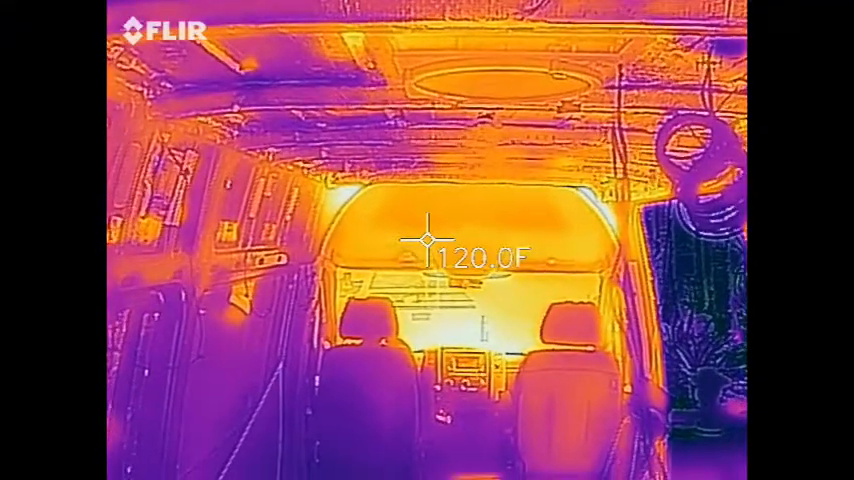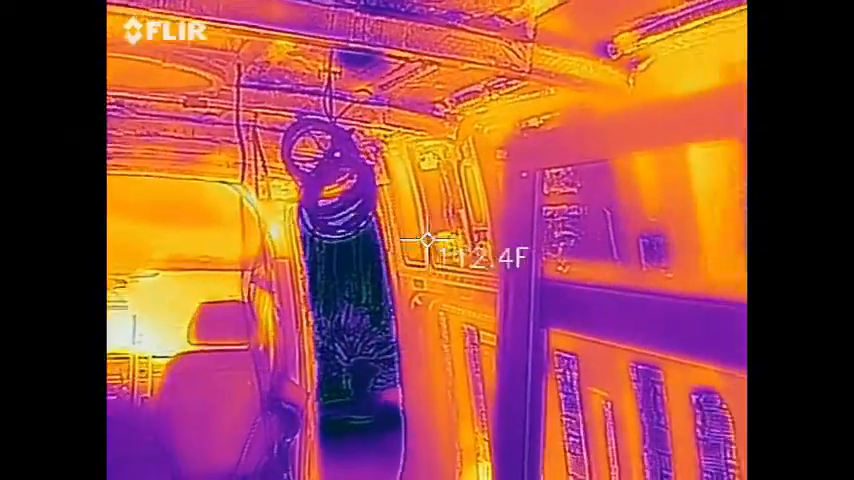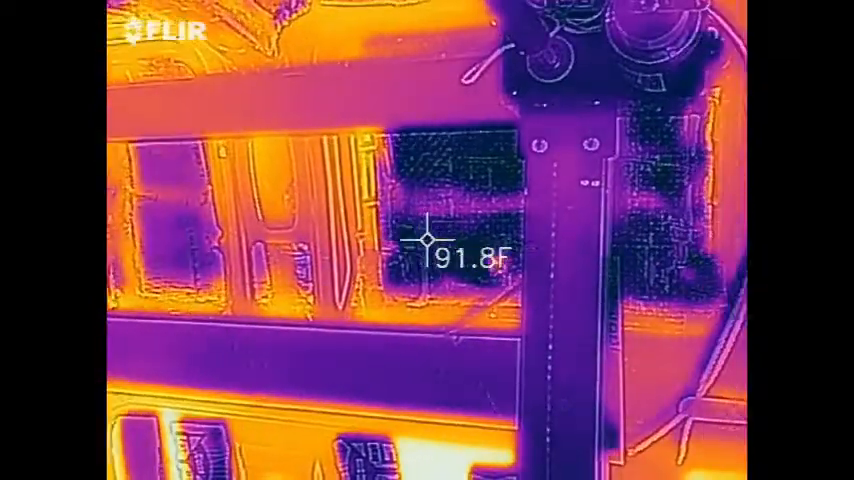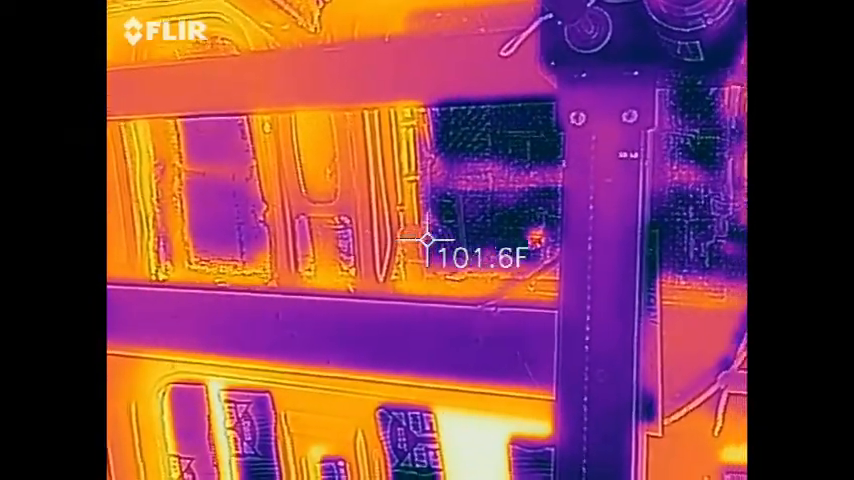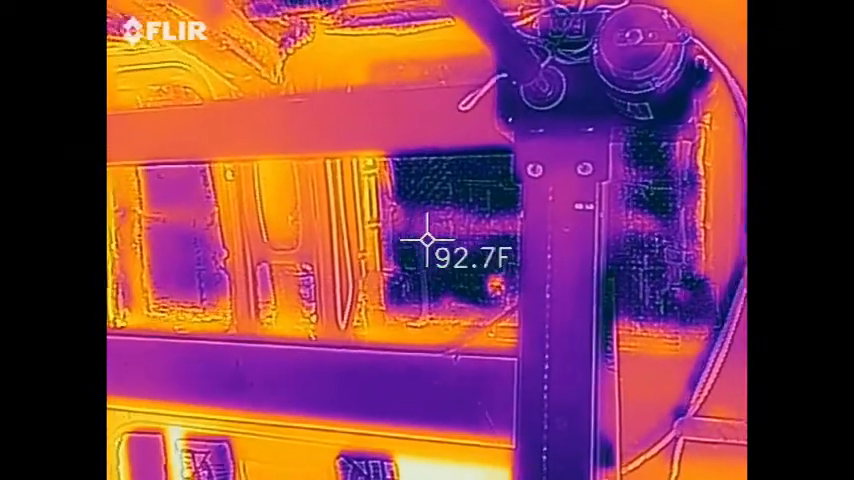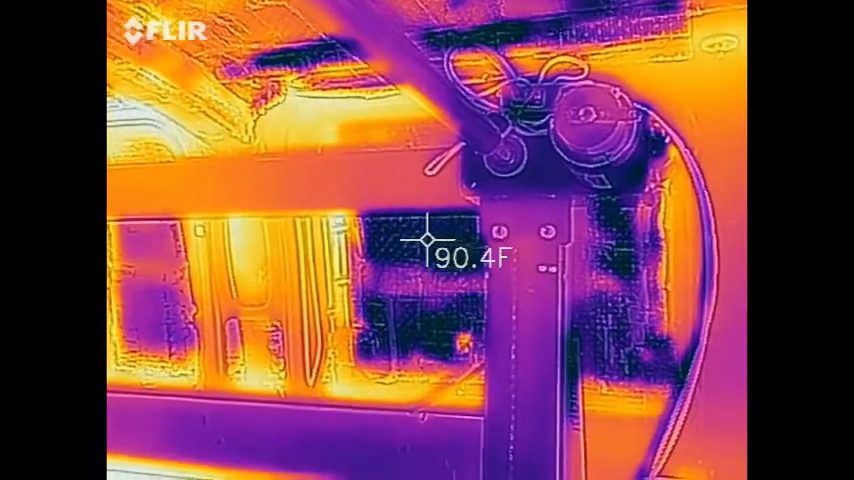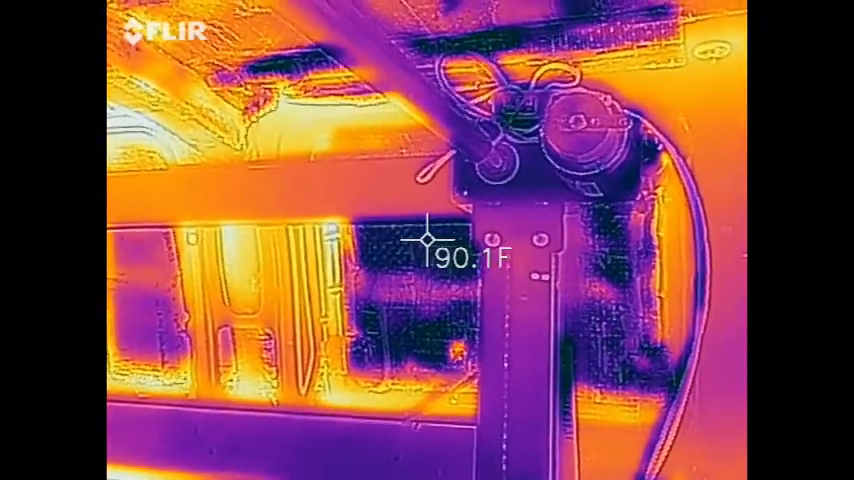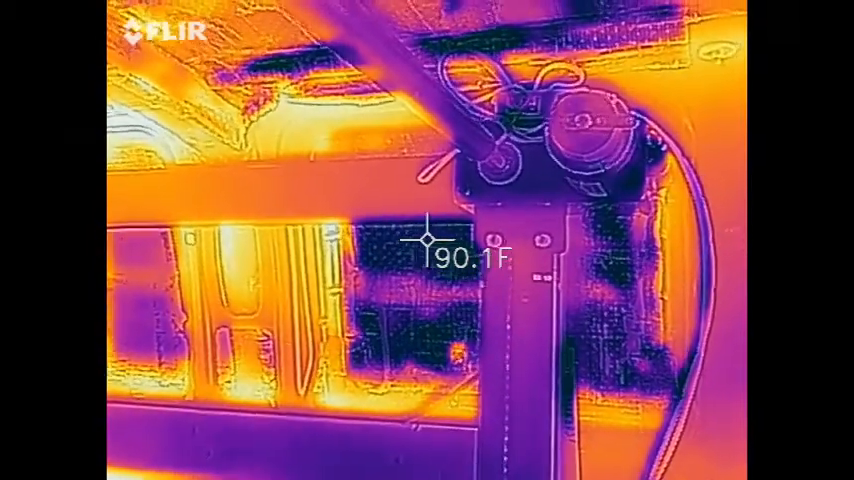Okay, so I'm using my FLIR One little handheld thermal imager that goes onto my cell phone, and coming across, you can see where all the hot spots are and where all the cool spots are. So right here, where this dark black piece on the other side of the Happy Jack is at about 90 degrees, that is where I have the vapor barrier aluminum glued to the outside of the van.